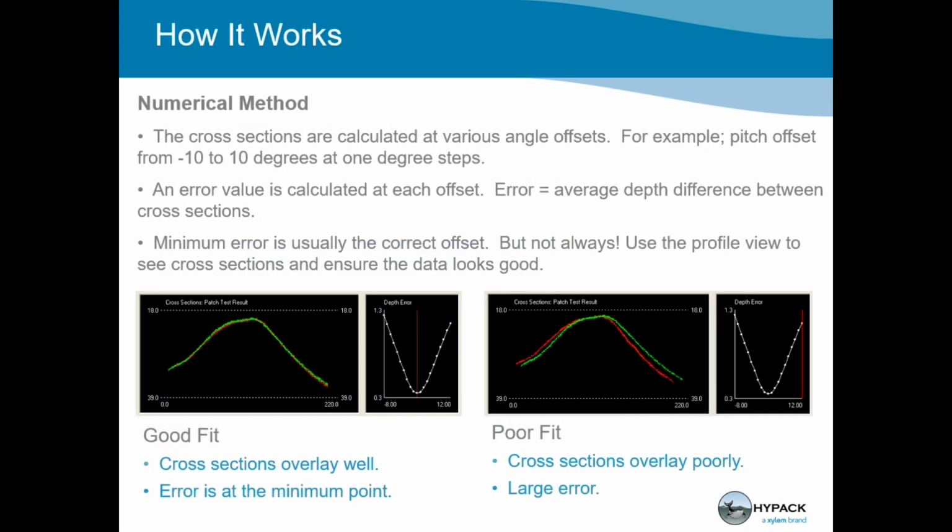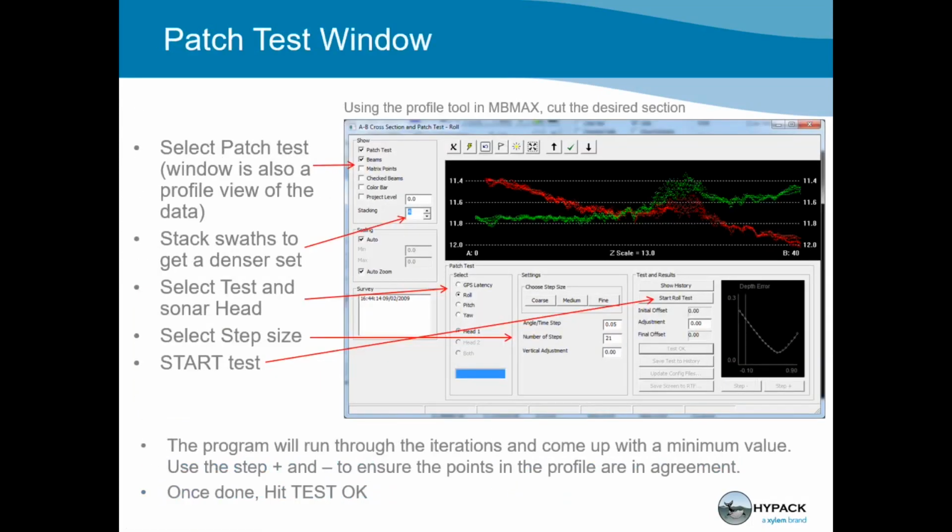Okay, so does everyone pretty well understand how it works, what we're trying to do? We take the cross sections first, and then we calculate depths 21 times, starting from the minimum angle step and going all the way through to the maximum angle step. So it's a simple numerical method, kind of brute force, and then when we're done with it, we show the error at each step, and that's what this curve is. So it's pretty straightforward once you grasp the idea of it.